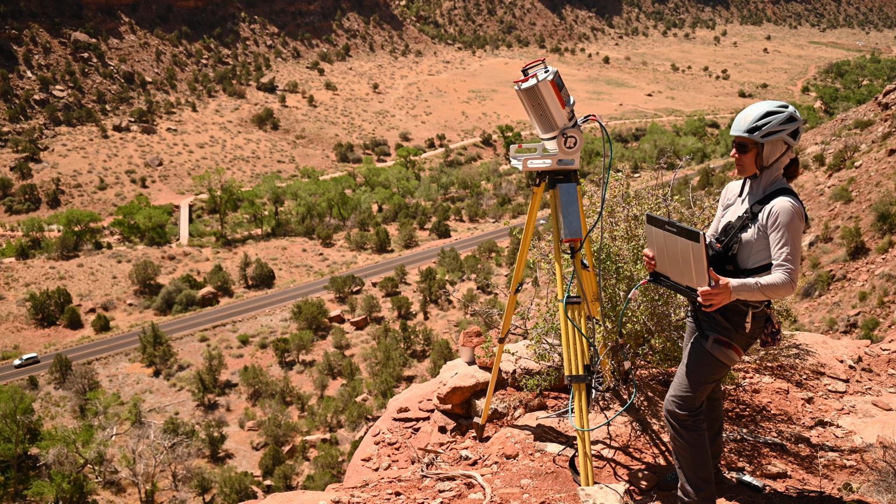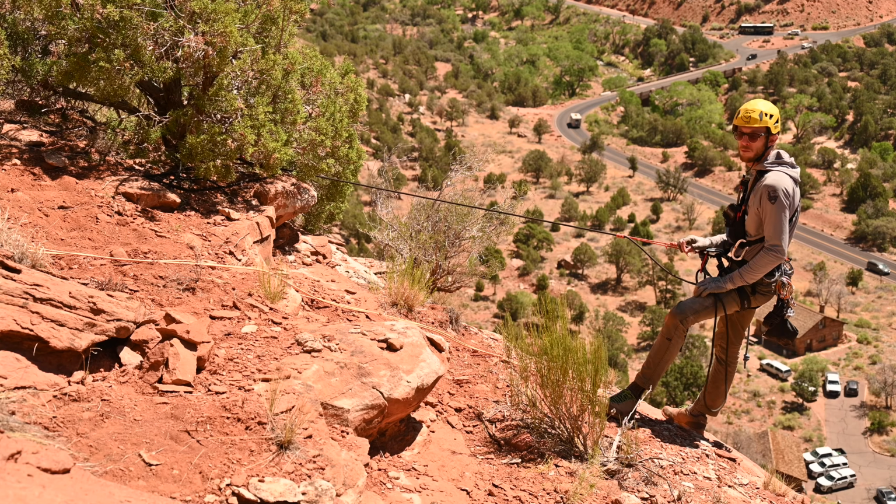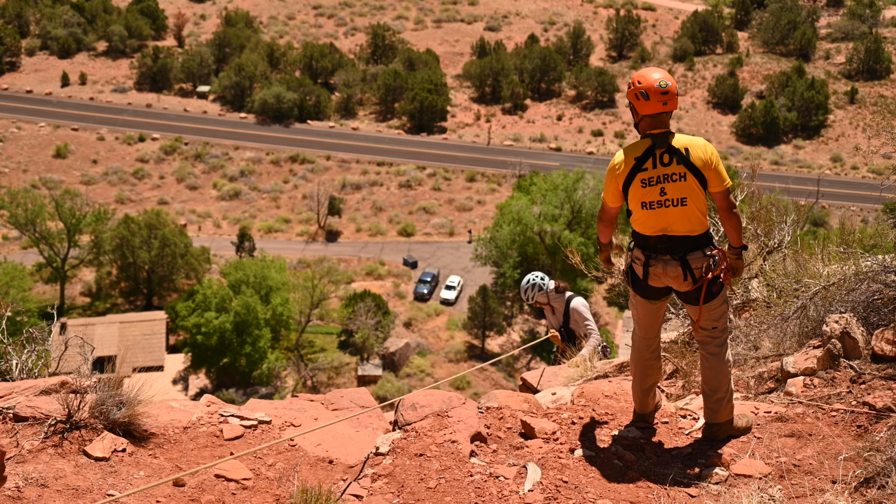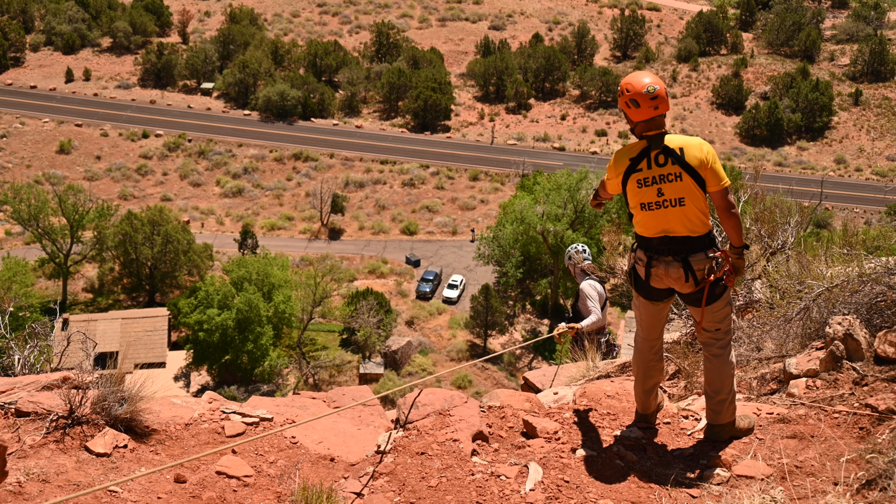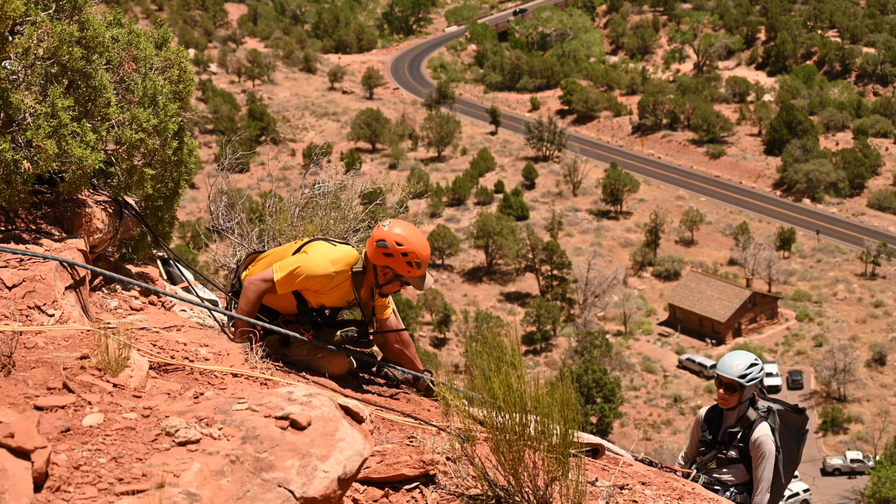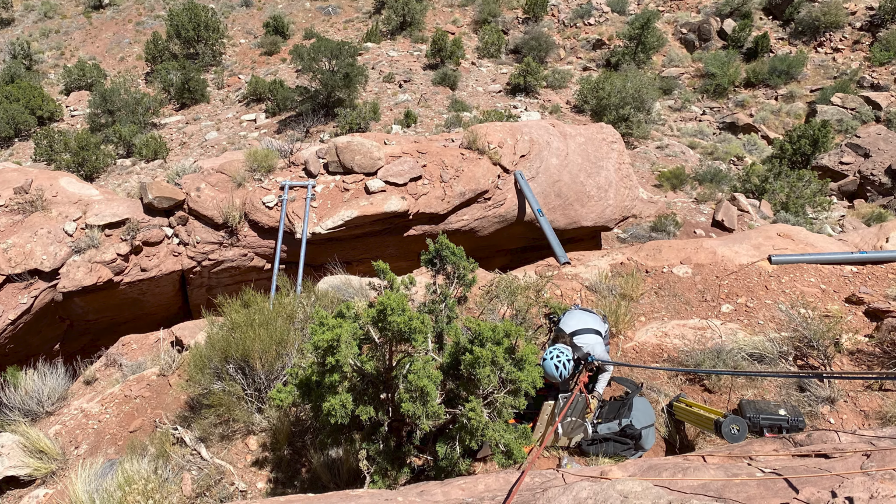And then the second day, we went to the top of the pillar. There's a vertical section right above it, and so we needed to rappel down into that area in order to set up the scanner on top of the pillar to look down into it. To do that, we had to meet with the search and rescue team, and then they lowered both me and the gear down to this little ledge that was right across from the top of the pillar.